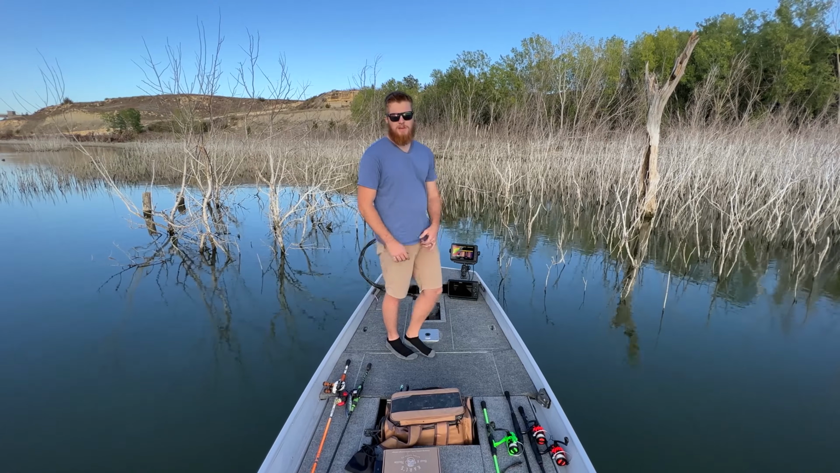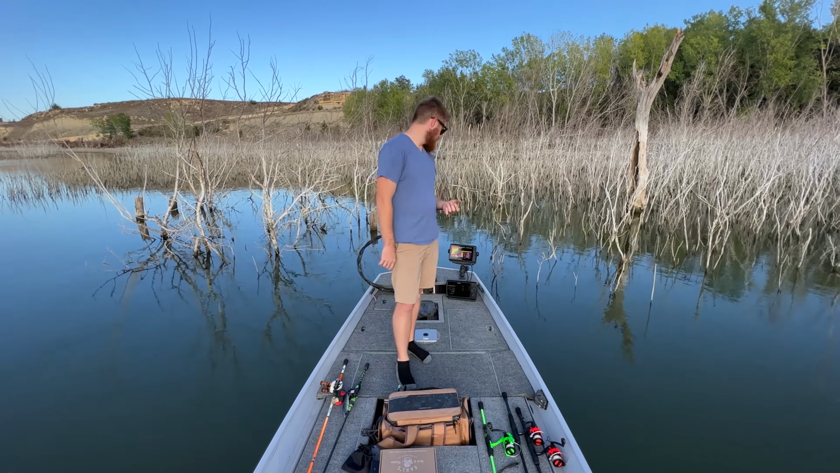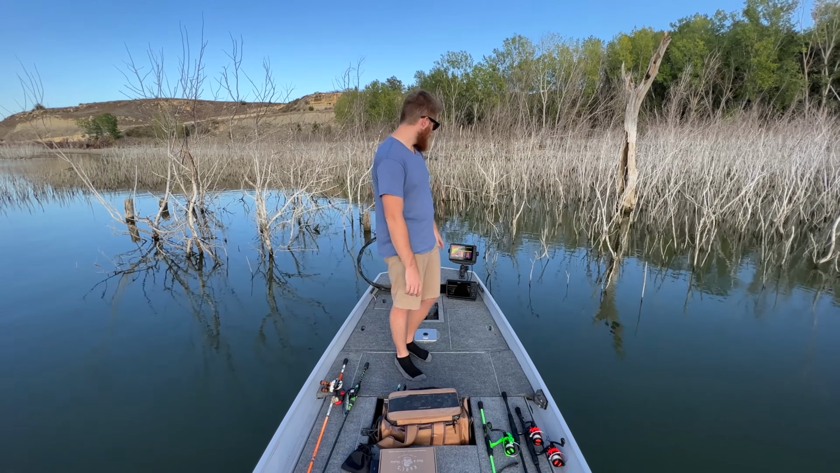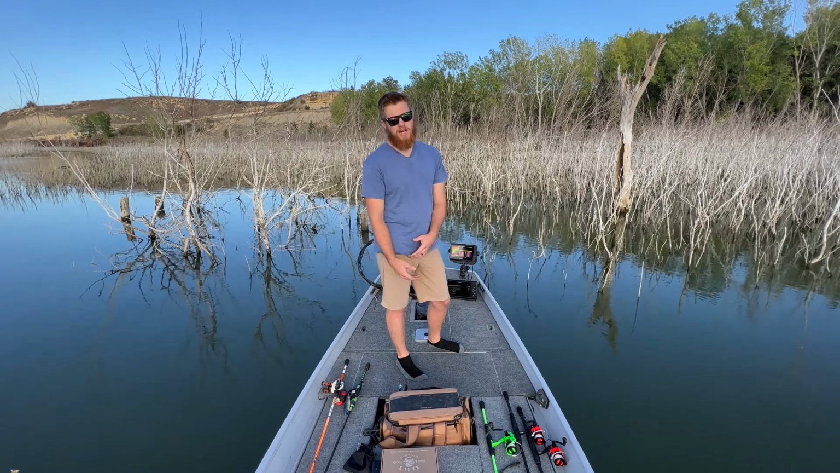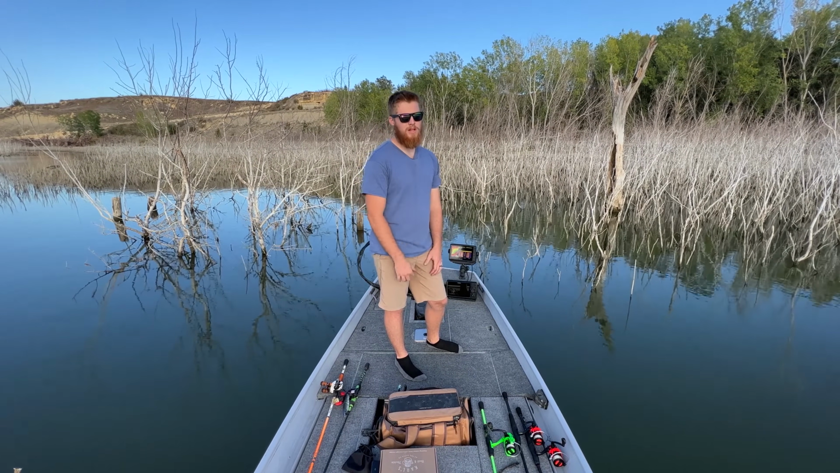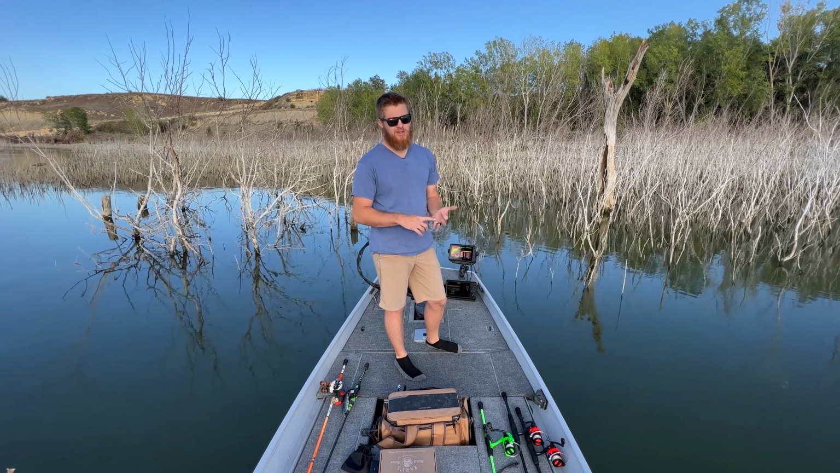Top right is going to be my traditional sonar. It's also going to display my depth and my water temp up there that I use the most. It has my speed as well, which I do occasionally use on that one. And then the bottom, I have my side view. And honestly, I don't use that too much. I have used it occasionally, but really I'm just using traditional sonar and the contour map.